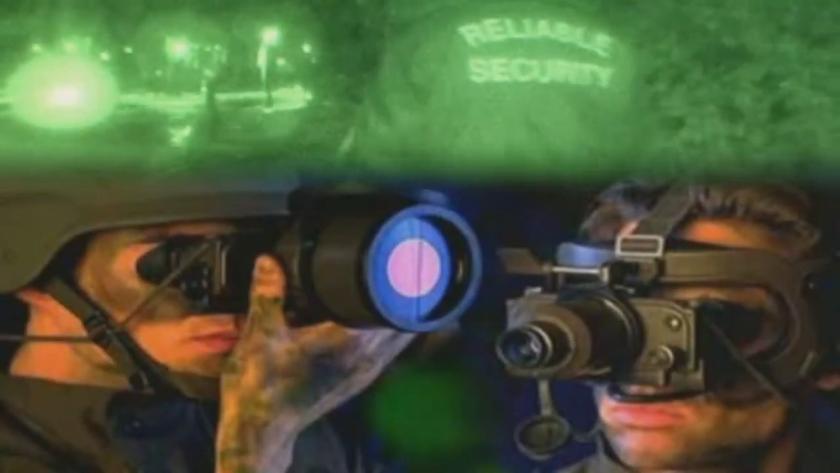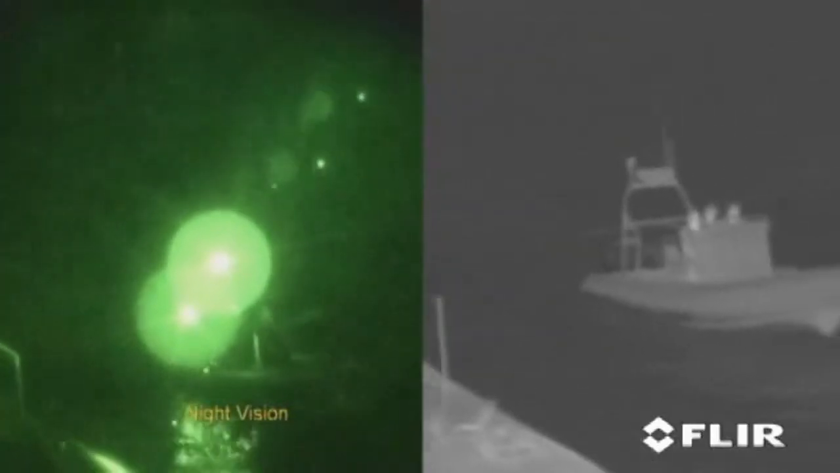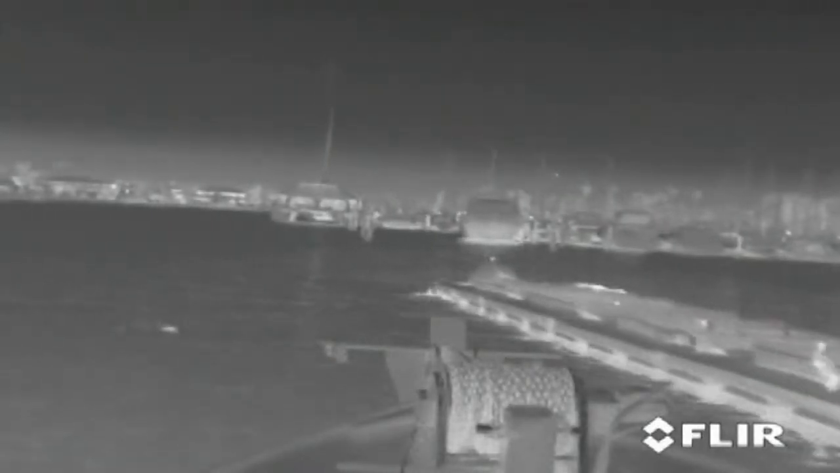Virtually everything in our environment has a heat signature, even ice cubes. Warmer objects appear white, cooler objects appear black. Thermal imaging is not the same as using night vision goggles. Night vision goggles only work if at least some light, like moonlight or starlight, is present. They amplify small amounts of visible light so that objects can be seen at night. Thermal imaging works by detecting the heat energy being radiated and needs no light at all.